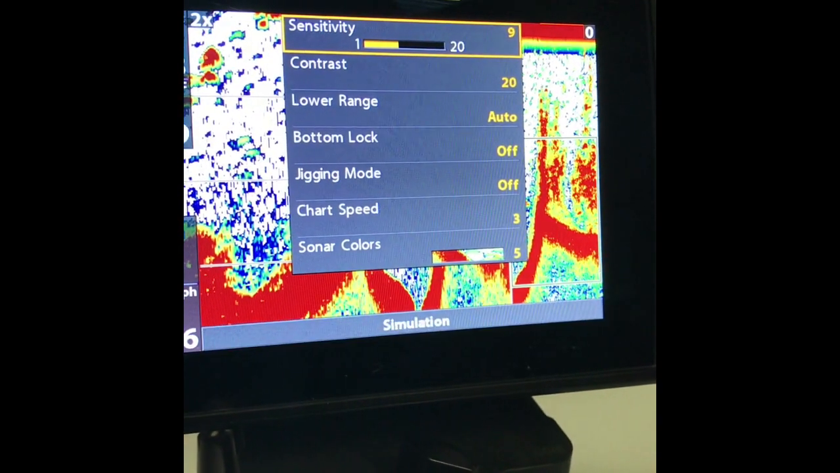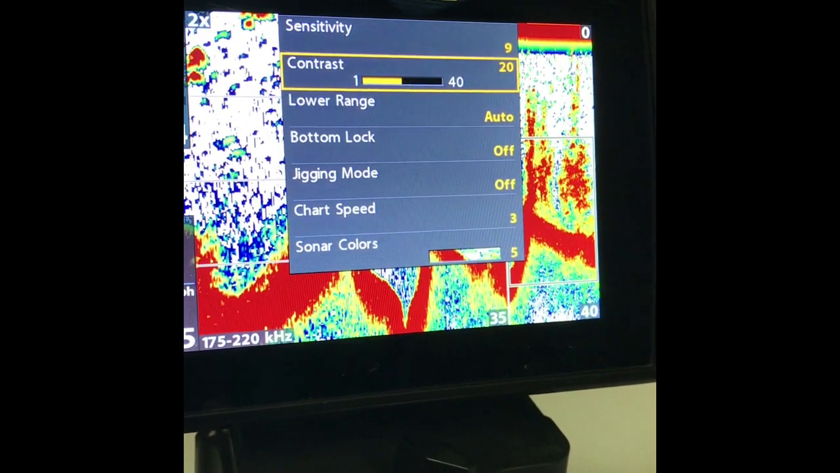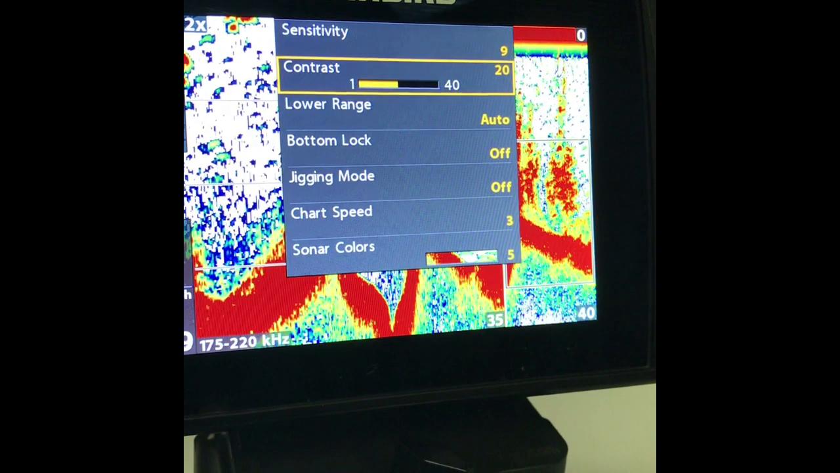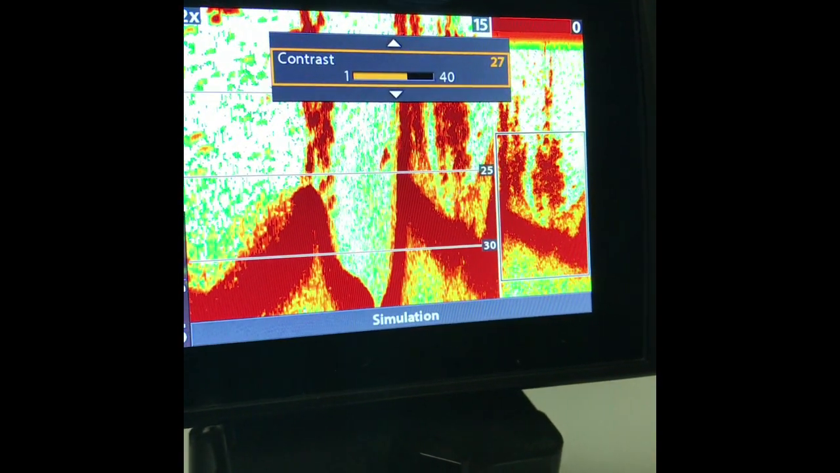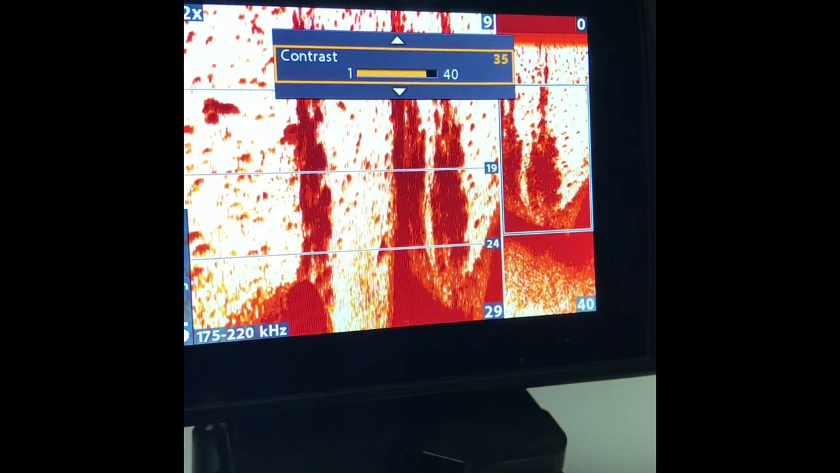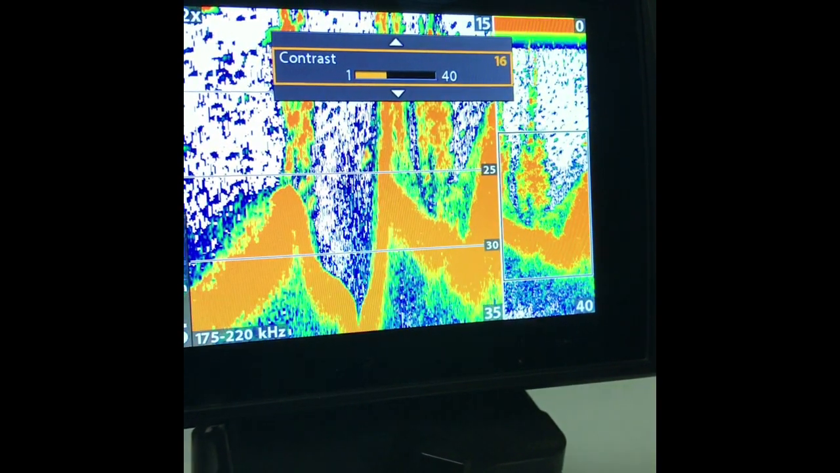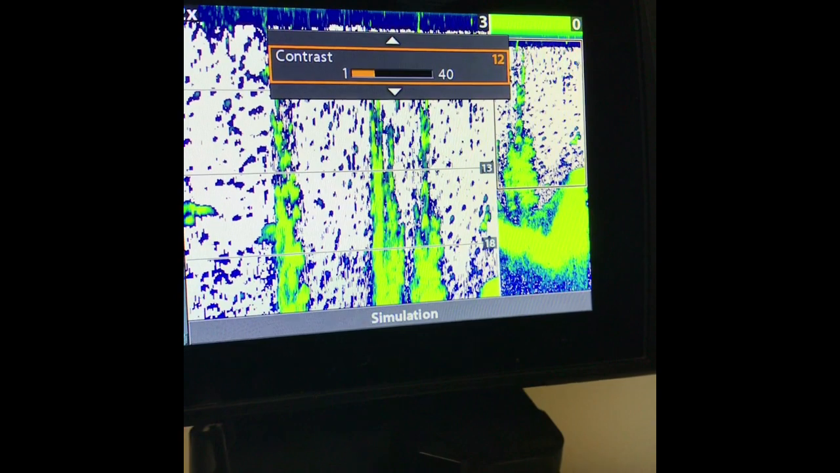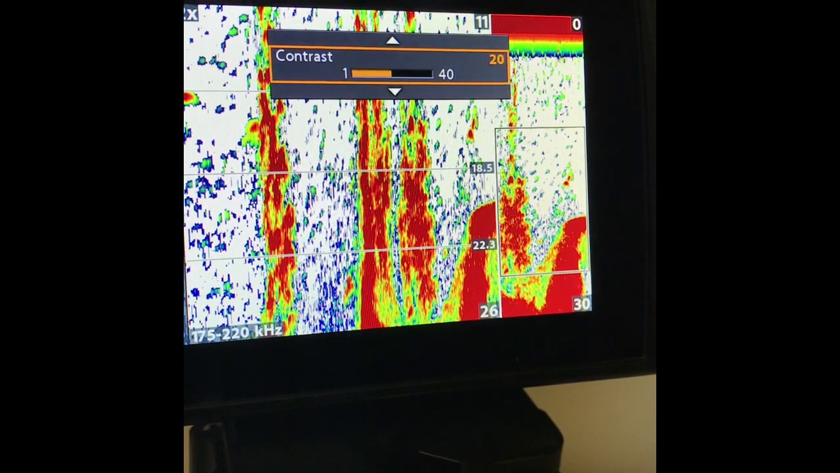You can also mess with your contrast. I've got the contrast set up very high, or I'm sorry, midway. So if we set the contrast up high, you can see what happens to the picture. Same thing, we take it down the other direction real low. Normally I'm setting about the midpoint there, but it just is what works for you.